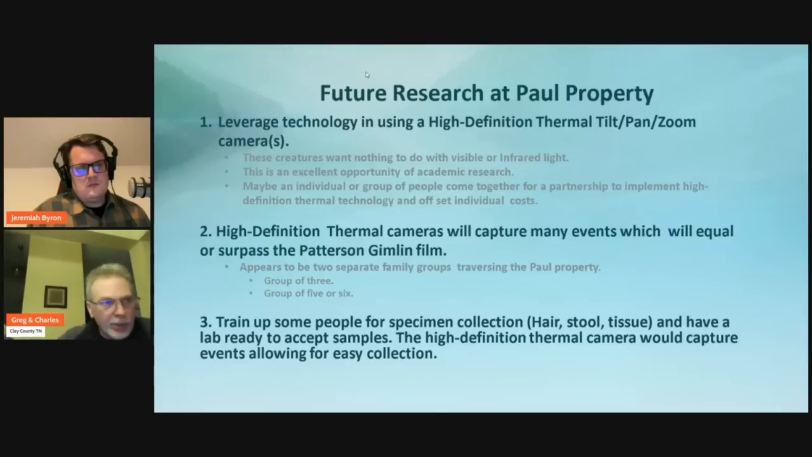So here it is. I'm telling you, the Paul property, whether these things habituate there, I don't know. Do they transit there? Absolutely. They're transitory. This is the opportunity for anyone who has the ability to leverage higher end technology than what we can. That barn and chicken coop, one is on one side of his house, probably 100 foot, and the other one's on the other side of his house, about the same distance.